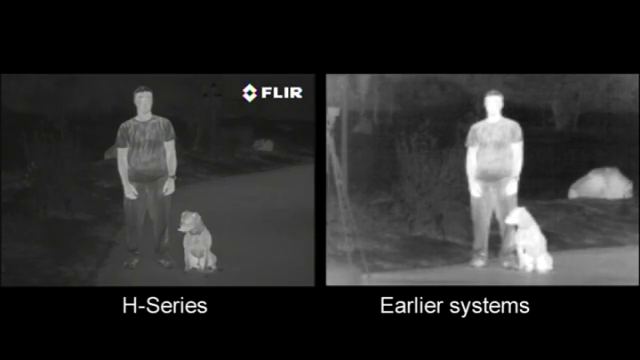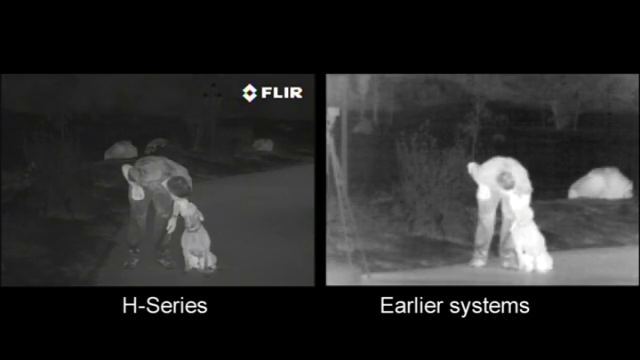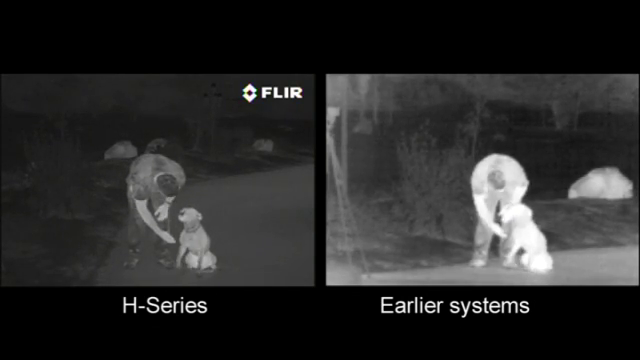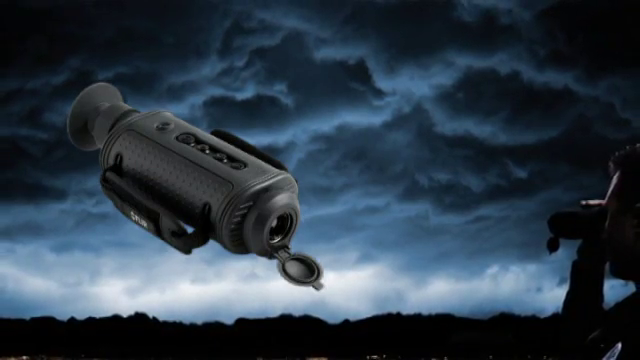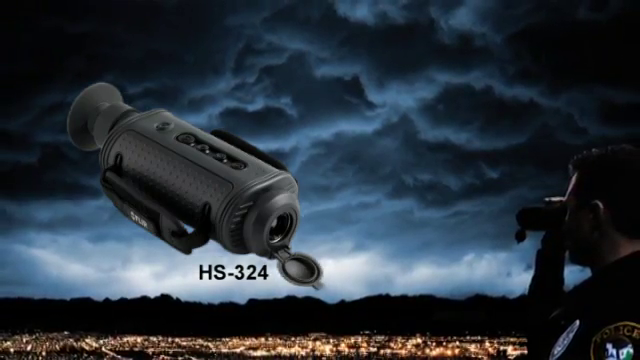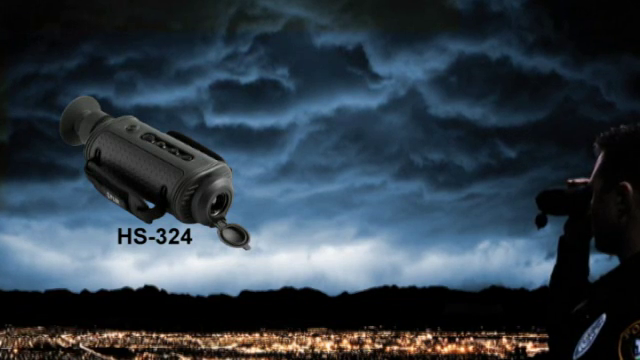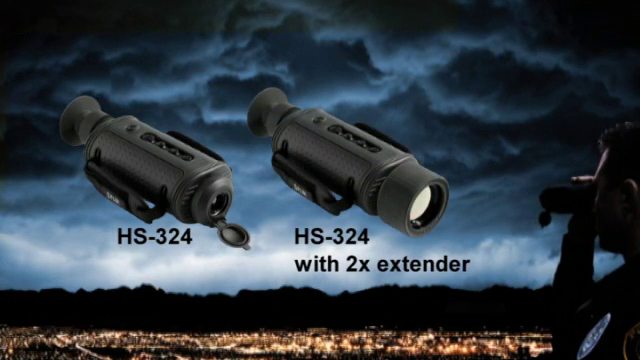With 4 times the image detail and clarity of earlier systems, the FLIR H-series lets you see more of your surroundings than any other thermal night vision technology in the world. Different models of the FLIR H-series are available. The FLIR HS-324 is equipped with a 19mm lens and provides a 24-degree field of view. It offers an excellent combination of range performance and situational awareness. For longer range performance, the FLIR HS-324 can be equipped with a 2x extender, which offers a 12-degree field of view.